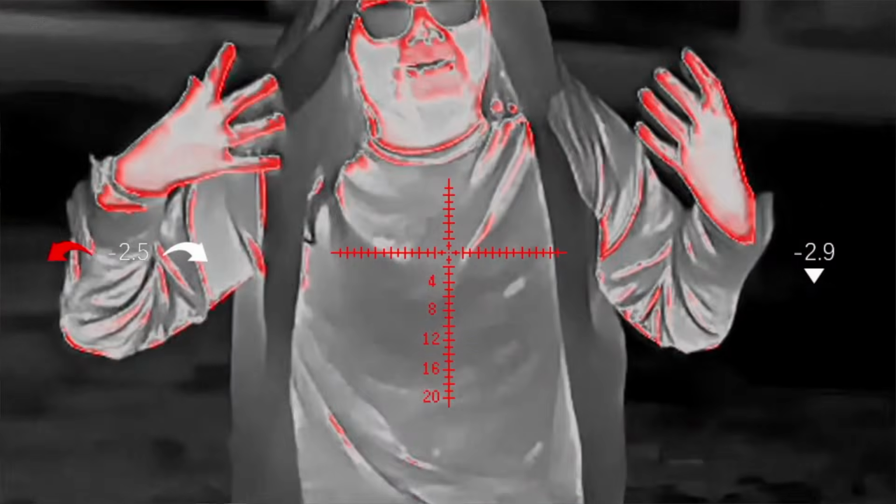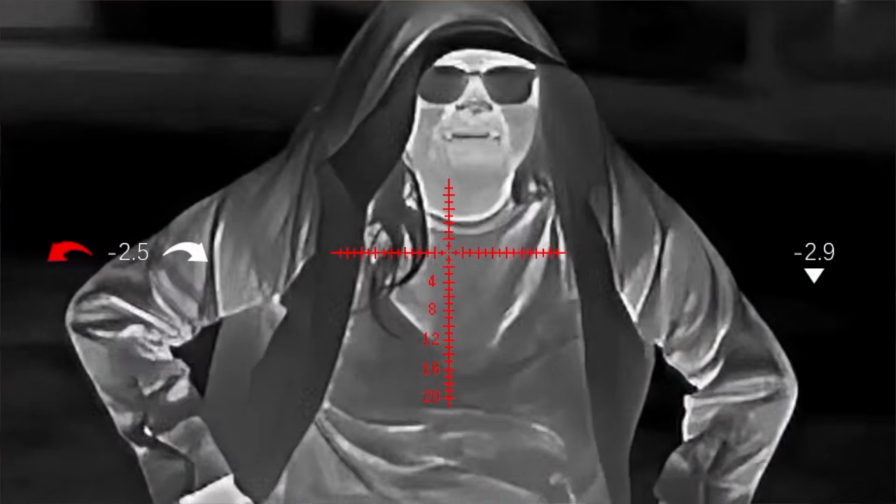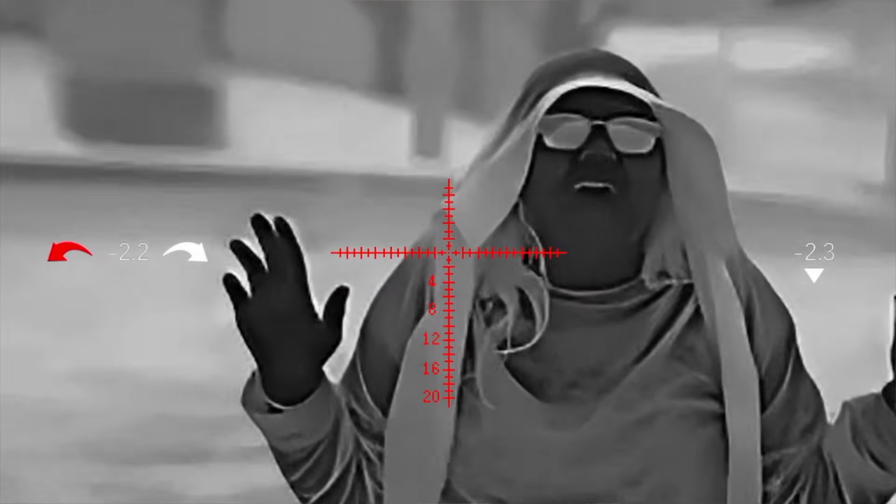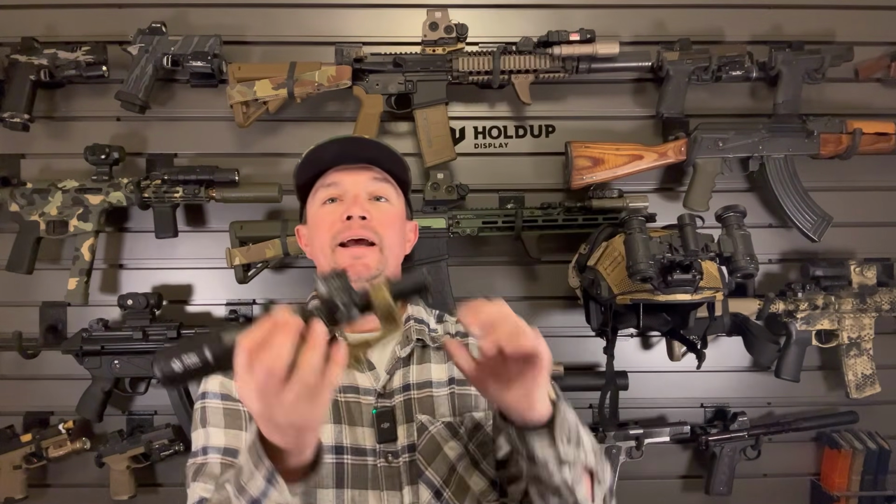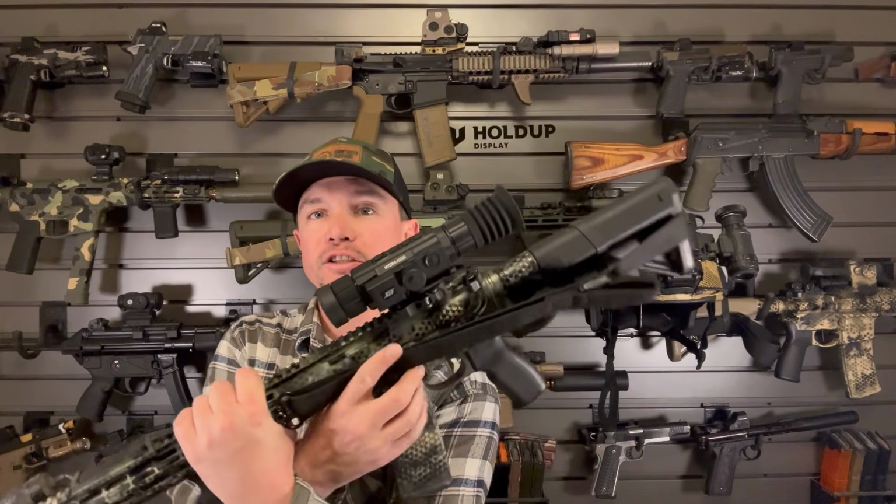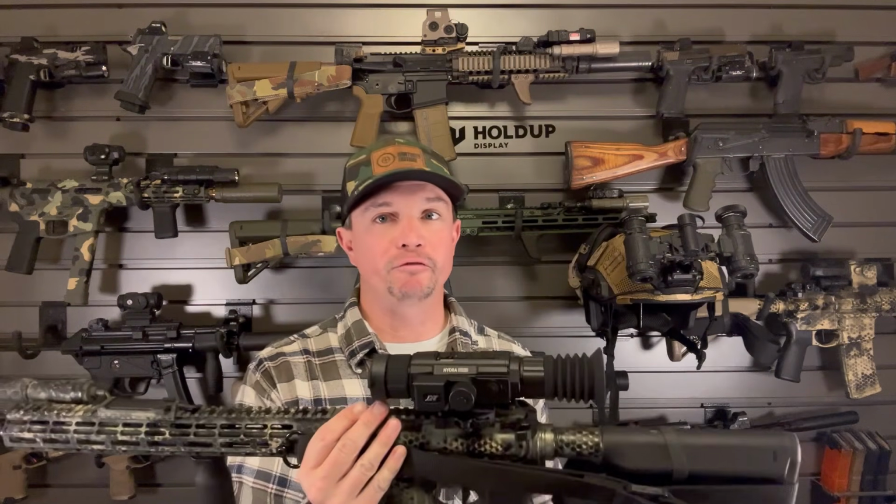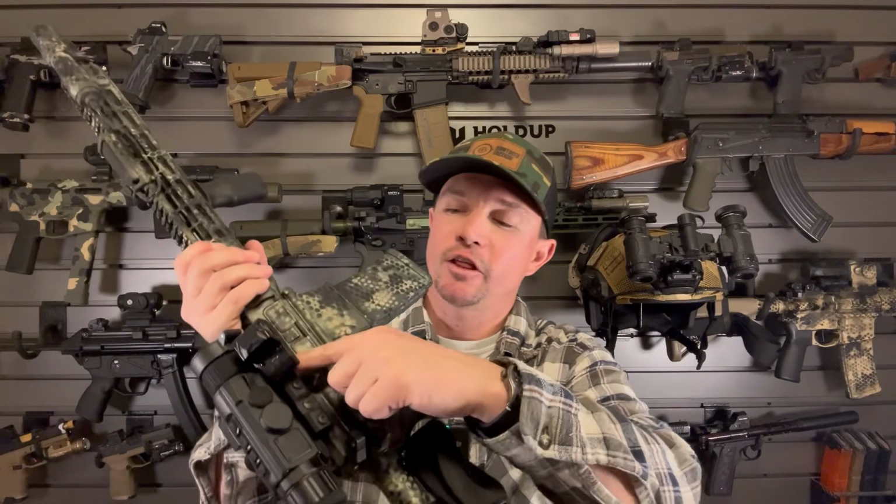Now it is a 3-in-1 unit, so I've been using it as a handheld and also as a standalone, with an offset red dot optic, but you can also use it in front of a LPVO as your thermal clip-on. Which is another great reason for this QD mount here. You could have the LPVO mounted with a thermal in front of it and be able to QD it right off. And there is another plate here if you don't want to use the offset red dot.